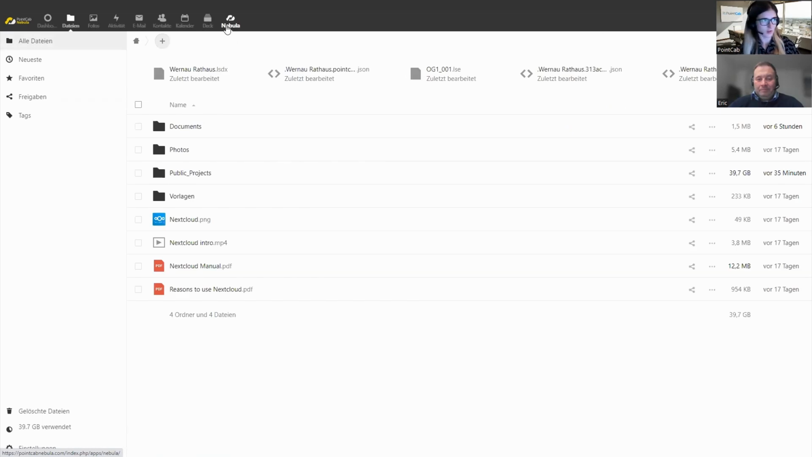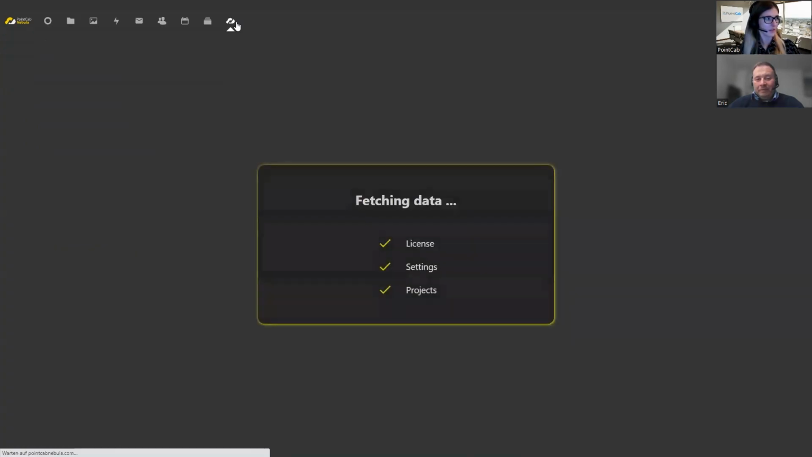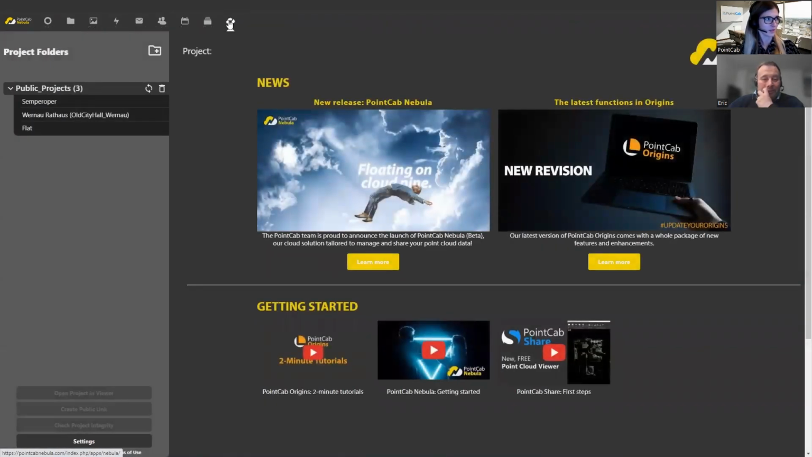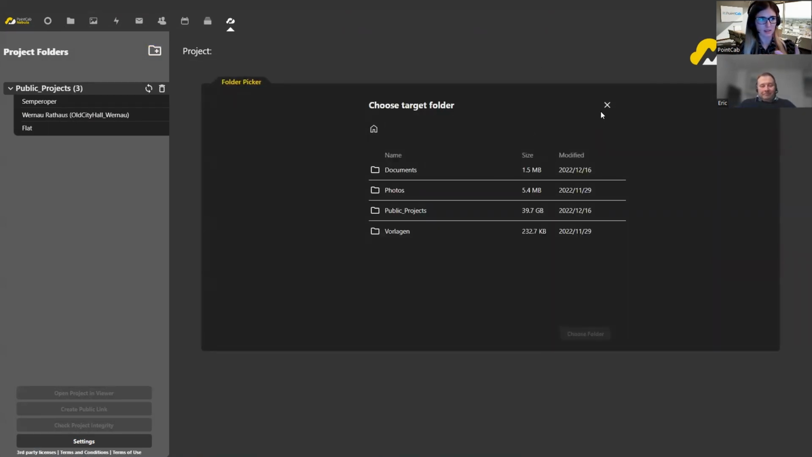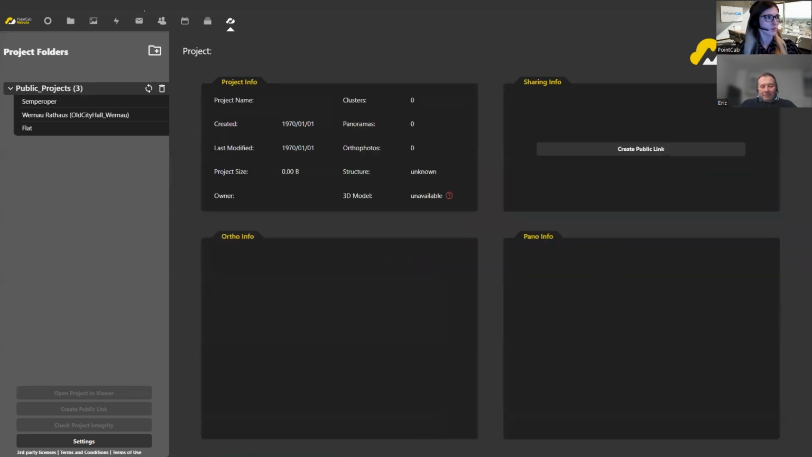Another sharing option is also available in the plugin. That being said, I'm just going to open the plugin. Here you can see that there's a new icon called Nebula. Once I click on it, a start page will appear. On the left side, I'm able to see the projects that I have on the cloud. Other project folders can be defined, depending on whether I have other projects saved somewhere, and I can sync those in here to be able to manage them as well.